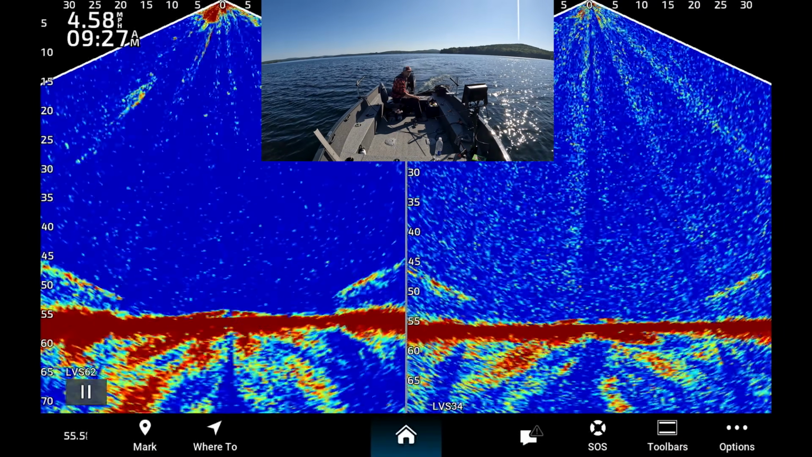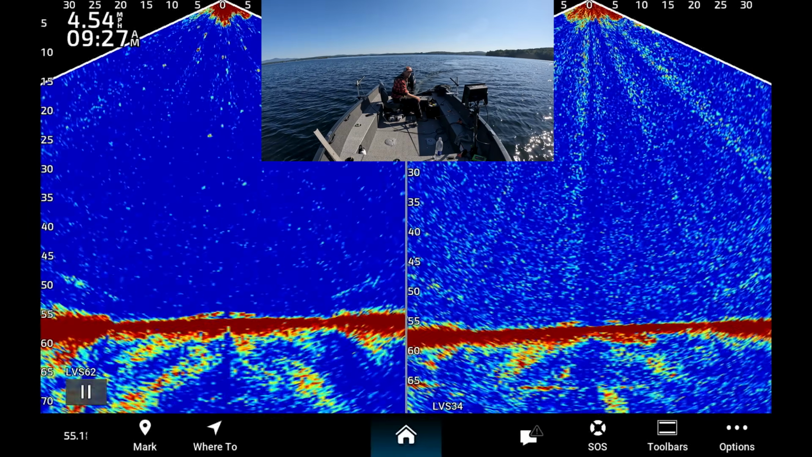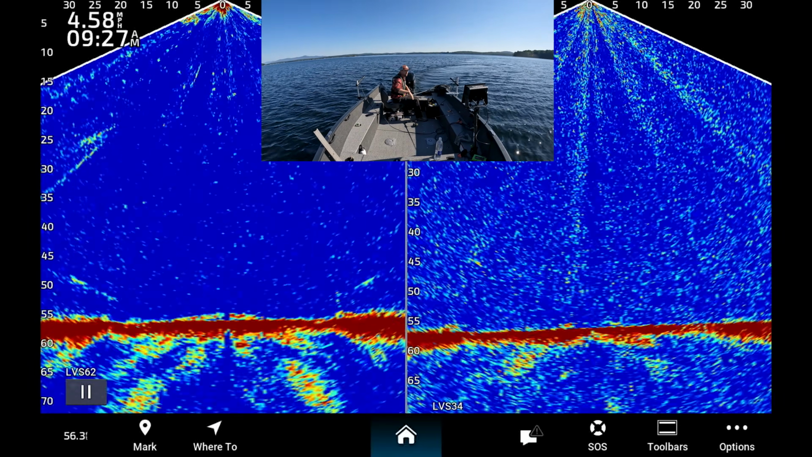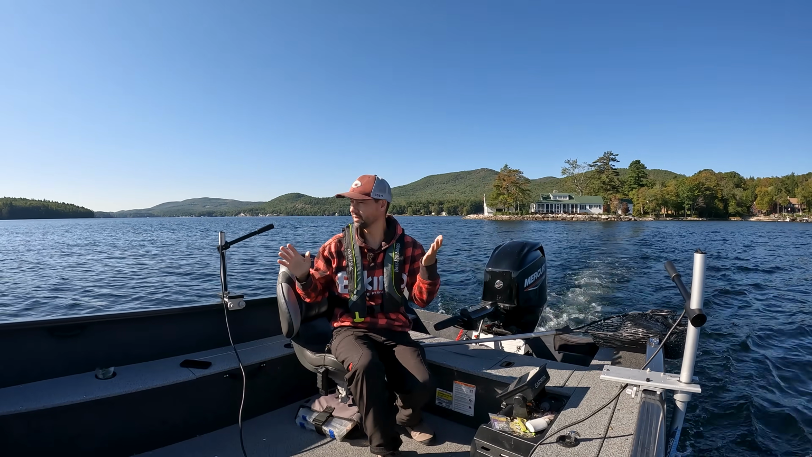And in down mode, ghost tree is the best. If I put this in forward mode, you have a lot more ghost tree, which is that fake kind of curve thing at the bottom of both sides. All right, that's it for Livescope Plus versus XR.